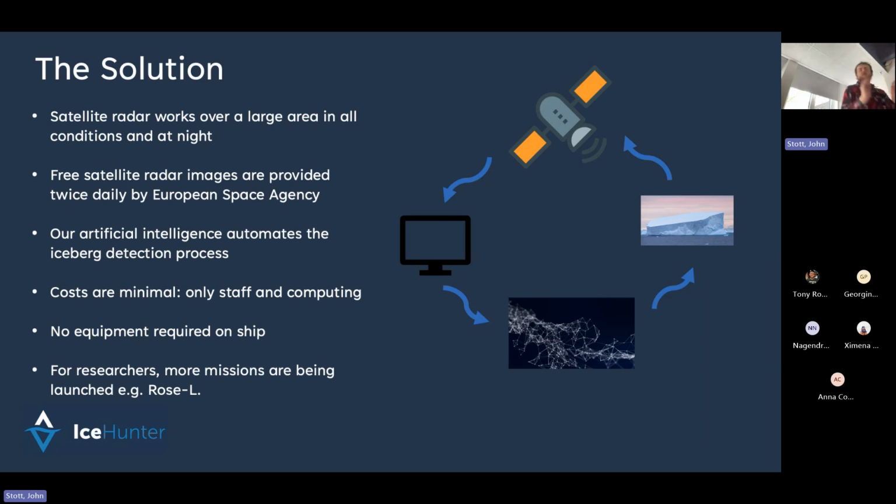But the solution that we've come up with, me and John and a few others at Lancaster, we have a commercialization team. We know that satellite radar works over a very large area in all conditions. And particularly for synthetic aperture radar, it can work in nighttime applications, and it can also work through cloud cover. And so it's very useful for remote sensing applications. So satellite radar images from Sentinel-1 are provided, the idea is that they will be provided twice daily by ESA, the European Space Agency.